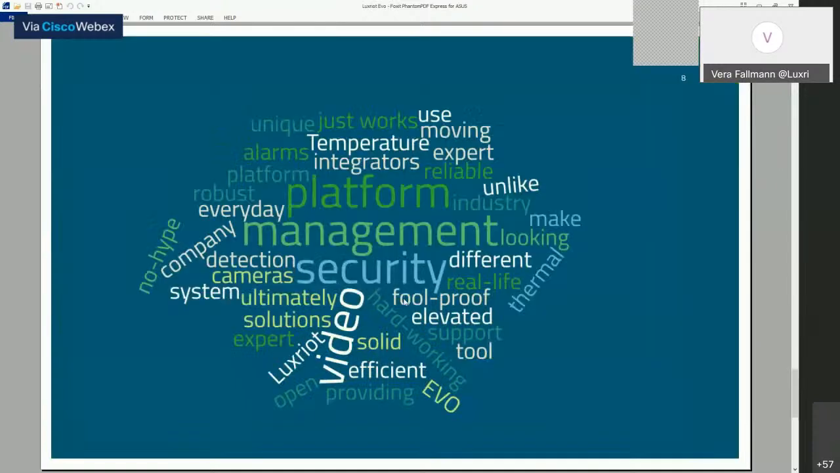For system integrators who are looking for elevated skin temperature detection solutions, LuxRide Evo is an open expert video and security management platform that just works. Unlike other video management systems out there, we're not about fitting into the posh, hype, buzzword brand company, but we're here to support those who move the security industry forward, those hardworking ones, by providing them with the ultimately efficient, robust, and reliable tool for their real-life everyday use.